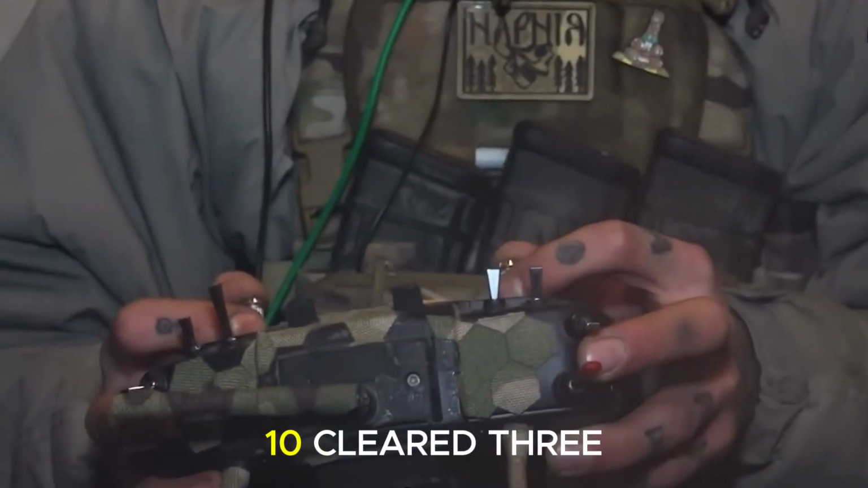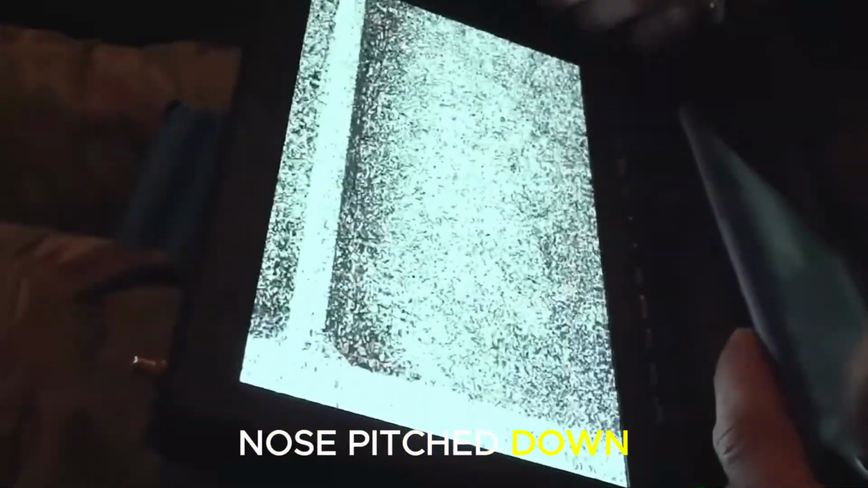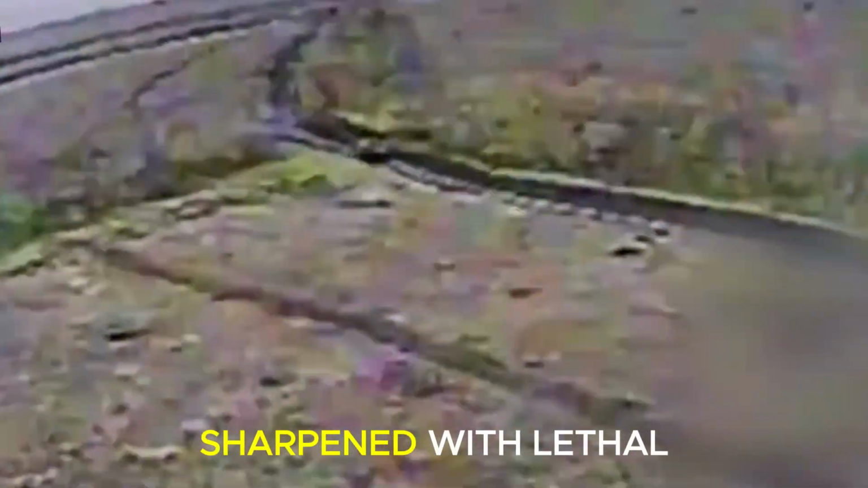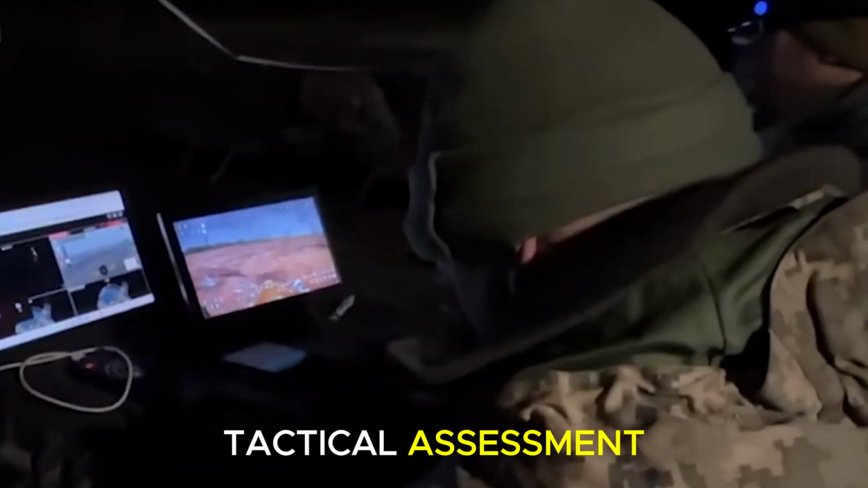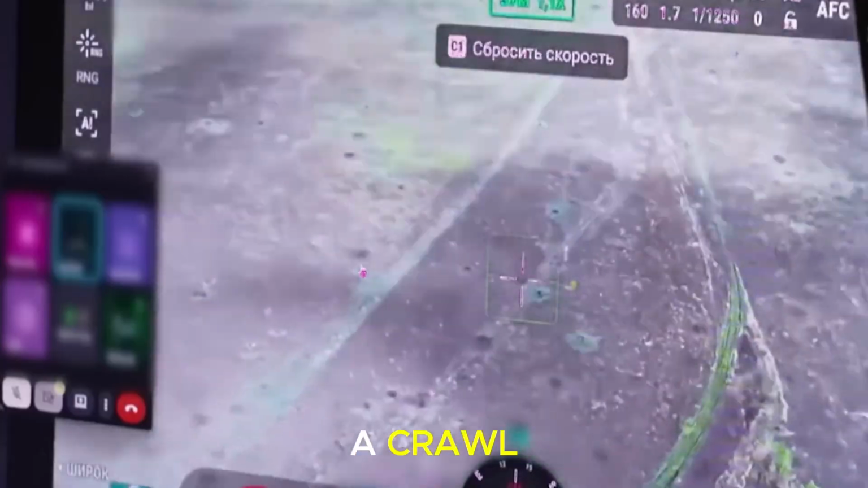At 0554, the Ryrog-10 cleared 3 kilometers from the target. The operator initiated terminal adjustments. Nose pitched down, trading altitude for velocity. On the screen, the FPV feed sharpened with lethal clarity. As range closed, the Mavic thermal feed confirmed my tactical assessment. The enemy remained bunched up on the road, shuffling west at a crawl.